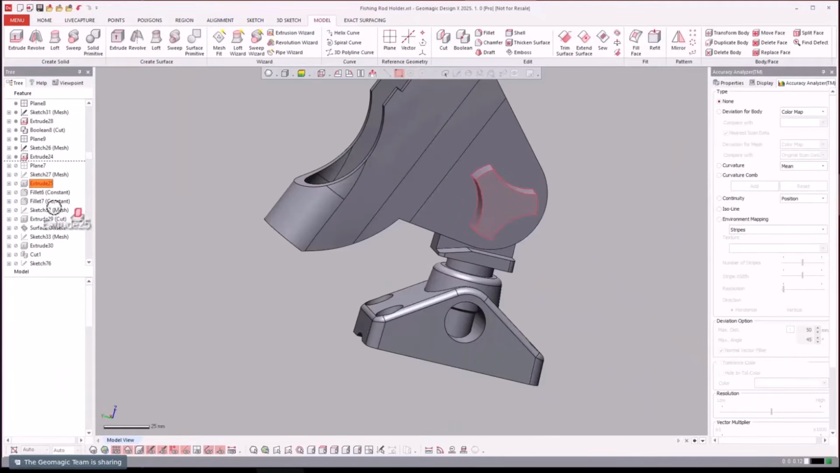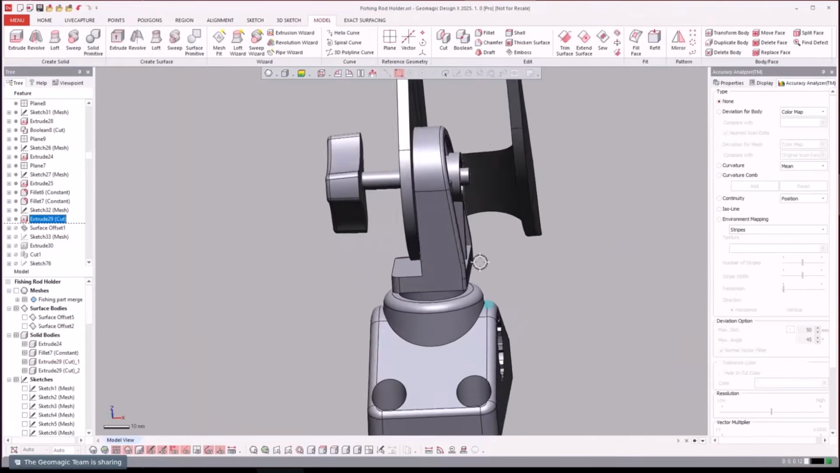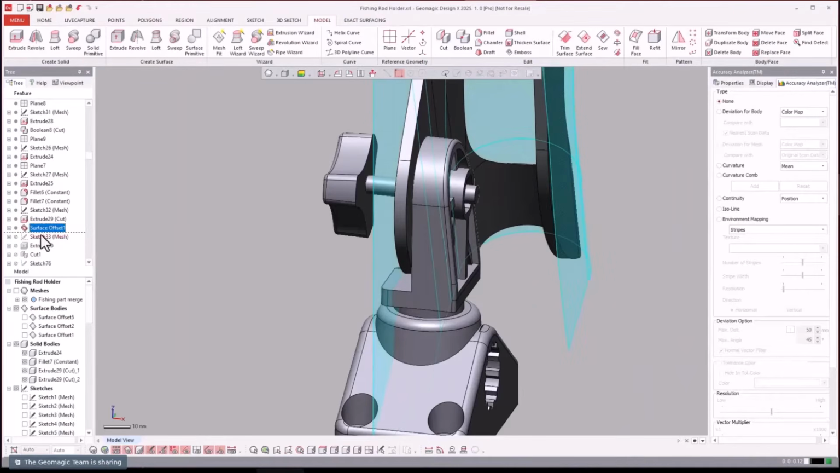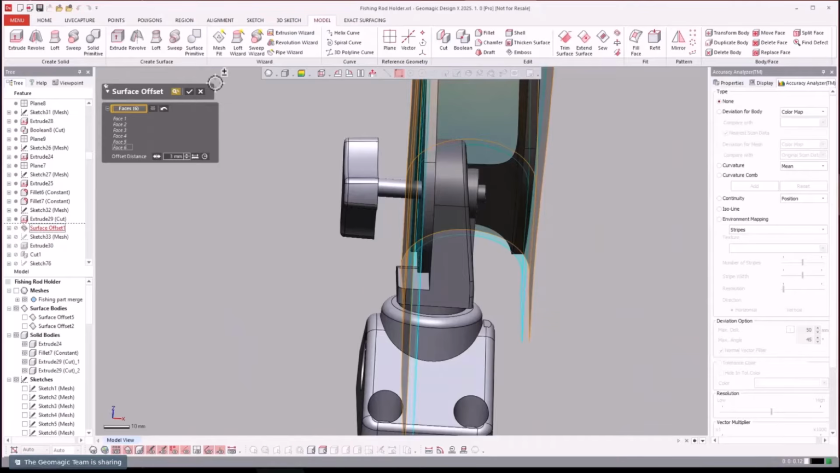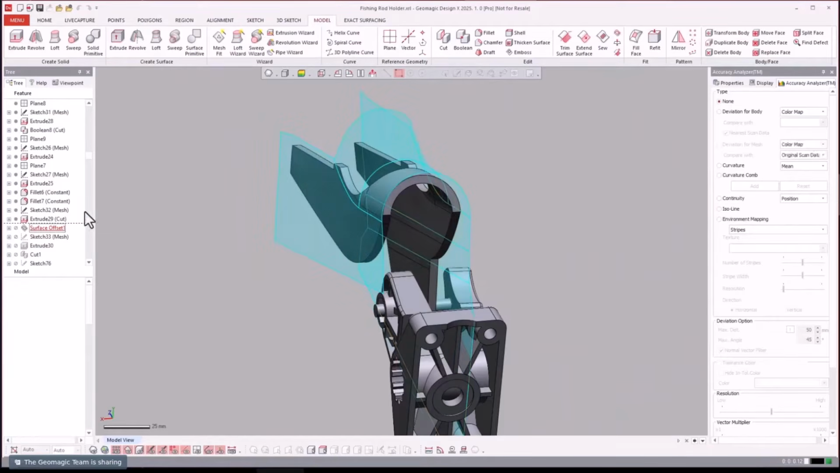Now we're going to work on the knob there. Fillet that. Surface offset 0. Oh, we did a 3mm offset. Let's see here what we do with that.